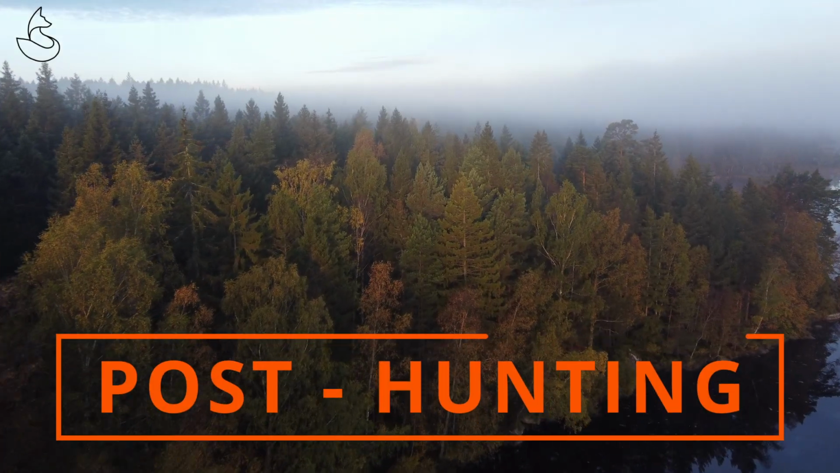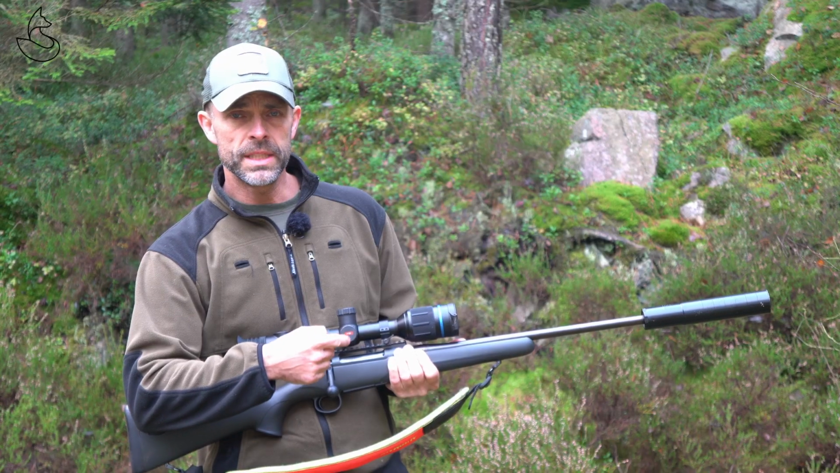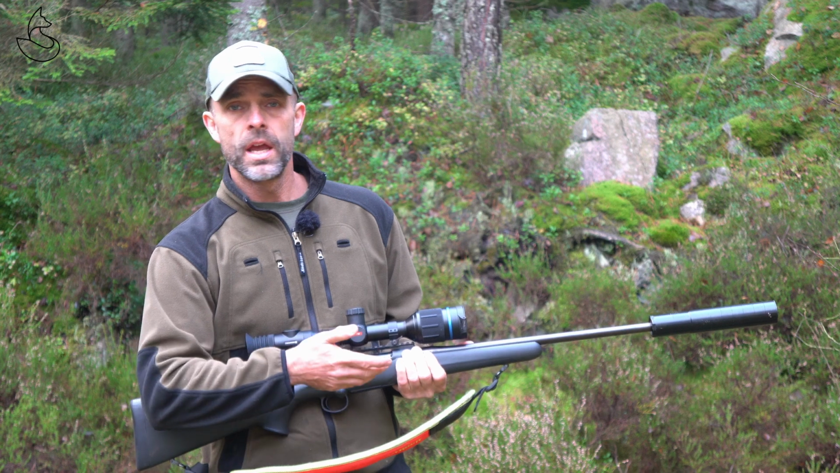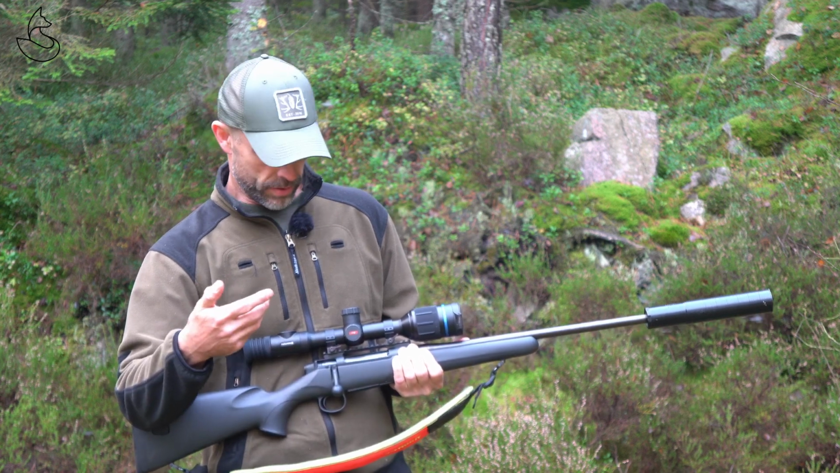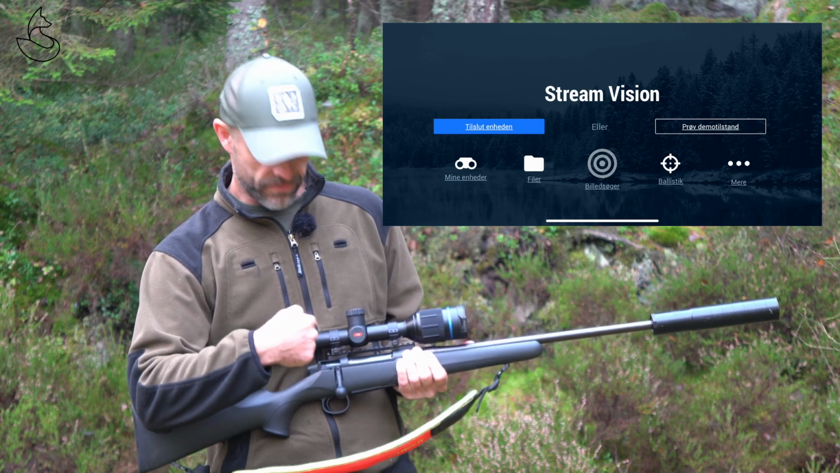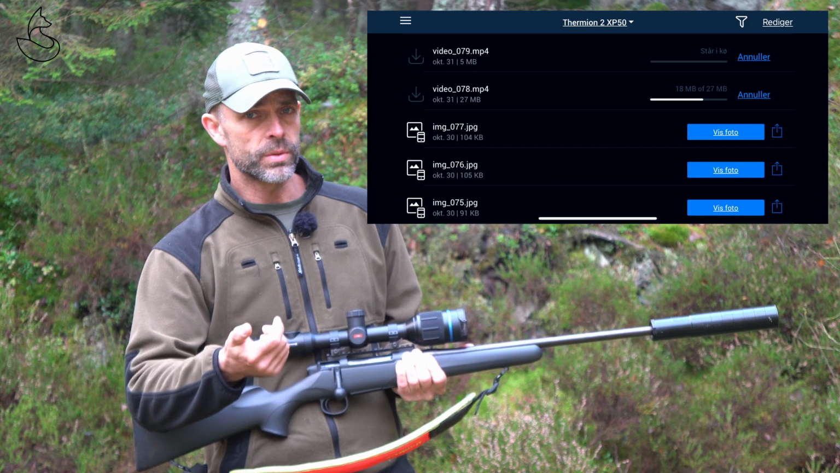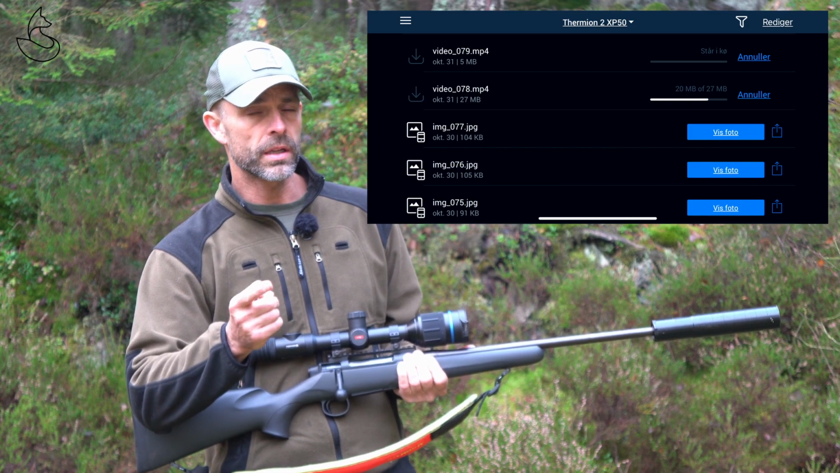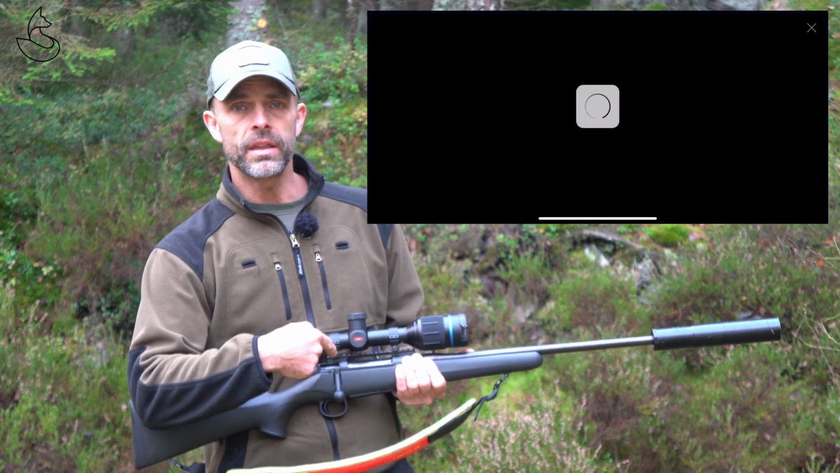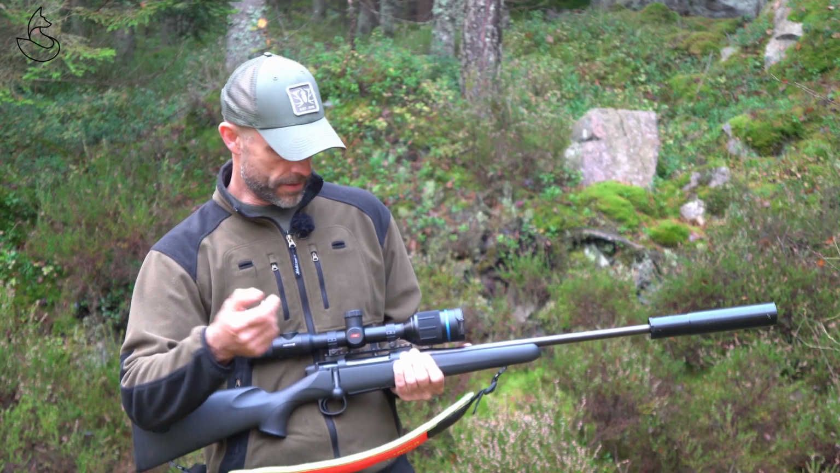So what about post-hunting? On your computer you can simply plug in the micro USB in the device and in your computer and transfer the files to your computer. On your phone you download the app and you simply connect via the Wi-Fi in the device to your phone, and very quickly, I must say a lot quicker than it used to be, you get the files on your phone and you can share them on social media or wherever you like.